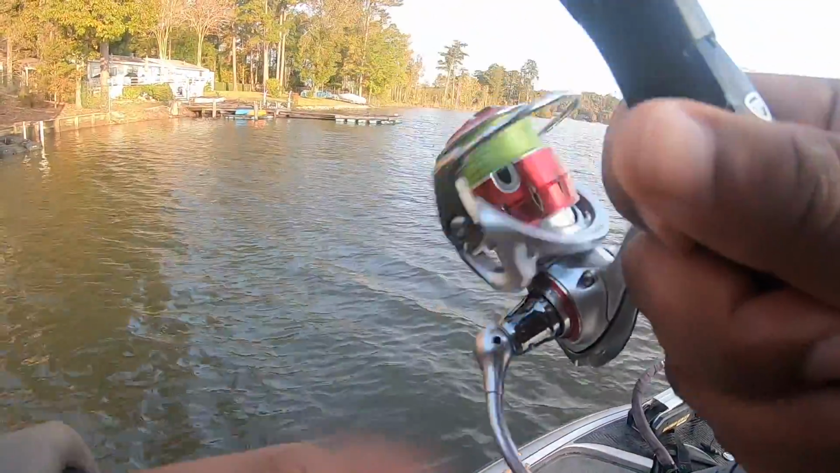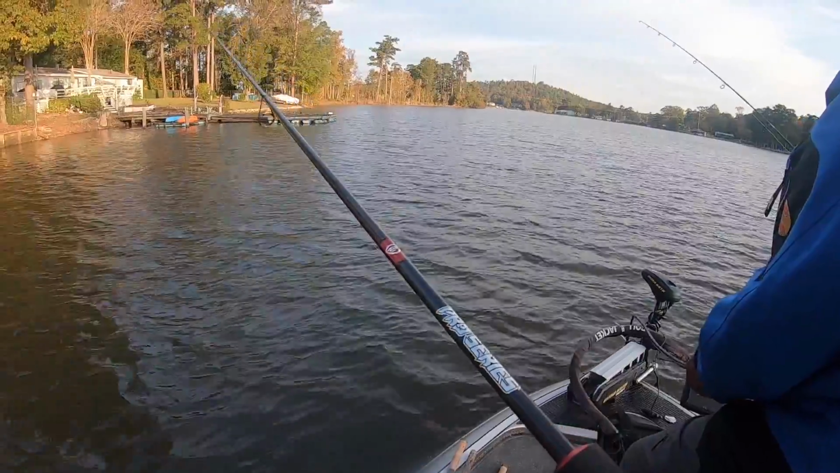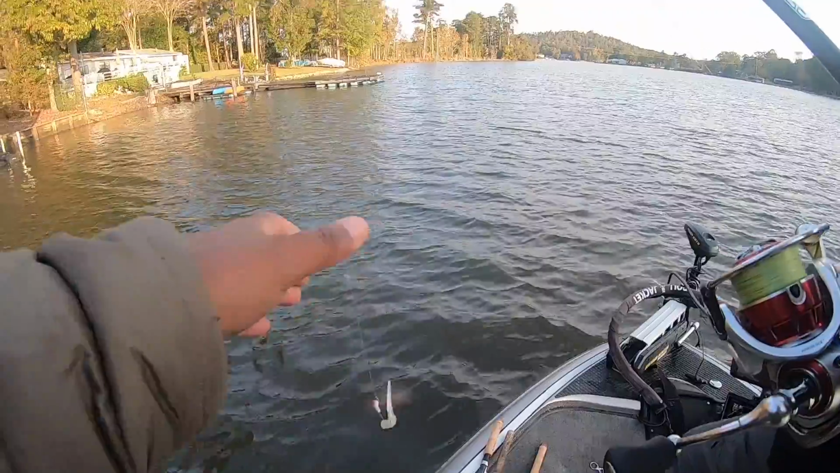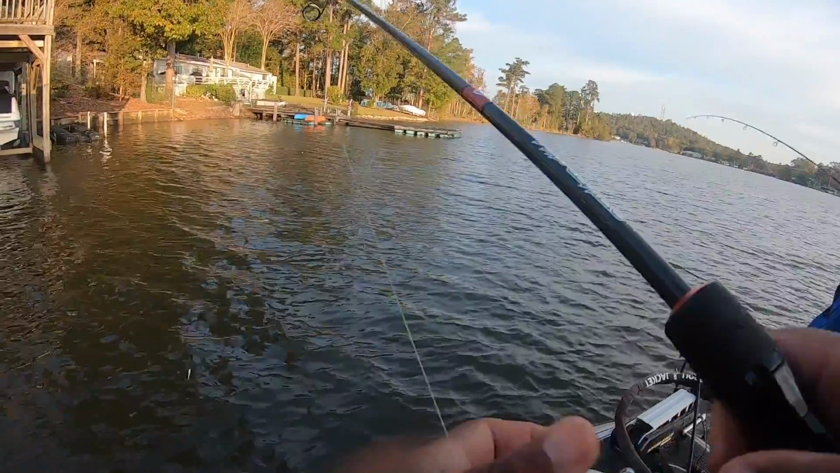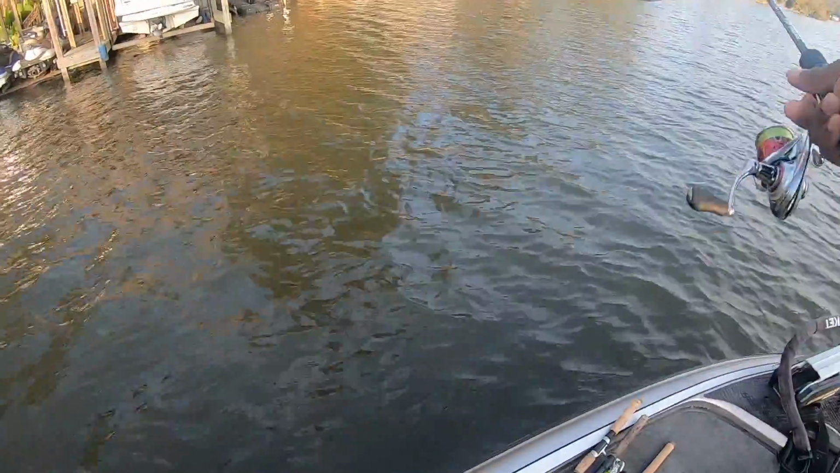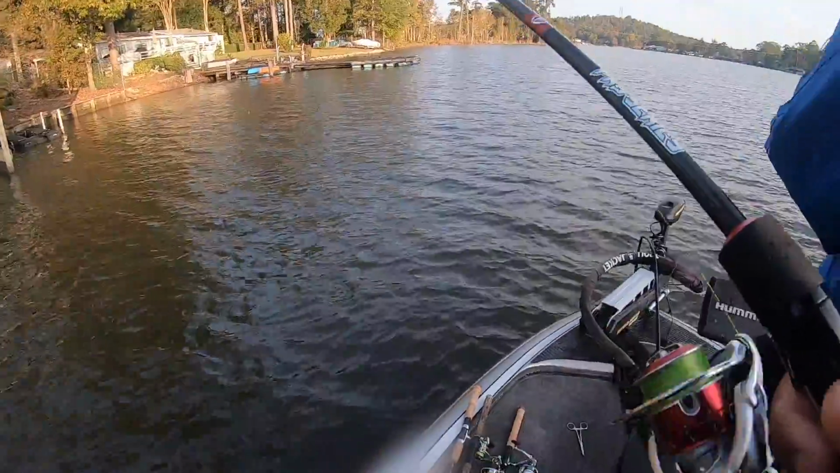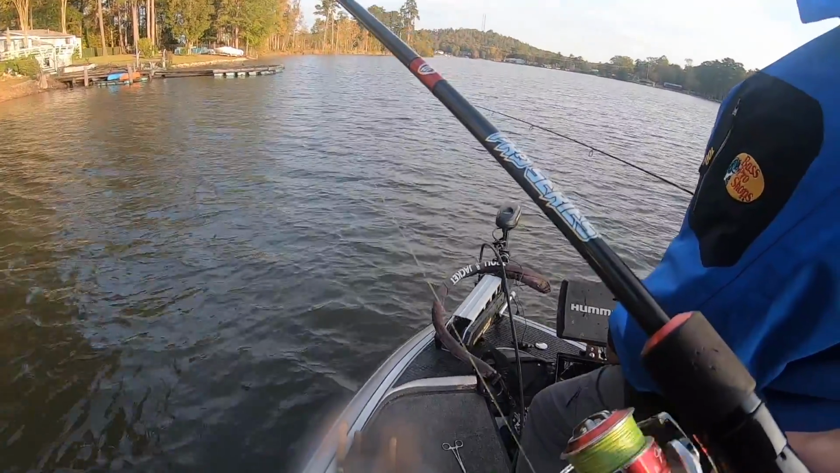Oh, I just missed him. Come on, Mark, you can't be doing that. It's something about a crappie, man. When they bite it and you set up on them, you know it's him. You know it's a crappie. They just got a very distinct bite to them. Oh, I see him right there. Then he came close to the boat.